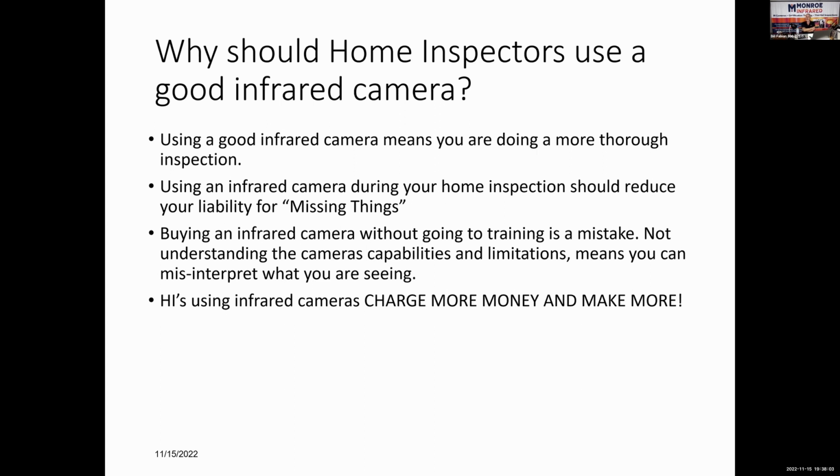And the problem is your clients think it is magic. They think it can see through the walls. Their exposure to infrared is what they've seen in the movies with Predator years ago, and then recently Hobbs and Shaw with Dwayne The Rock Johnson and Jason Statham. They're holding an infrared camera up against a red steel door, and the movie camera comes in, looks at the LCD screen, and shows people on the other side of the door. So the public's perception is that infrared cameras can see through that door, can see through the wall. That's why you need to learn the limitations and learn to work within its capabilities.